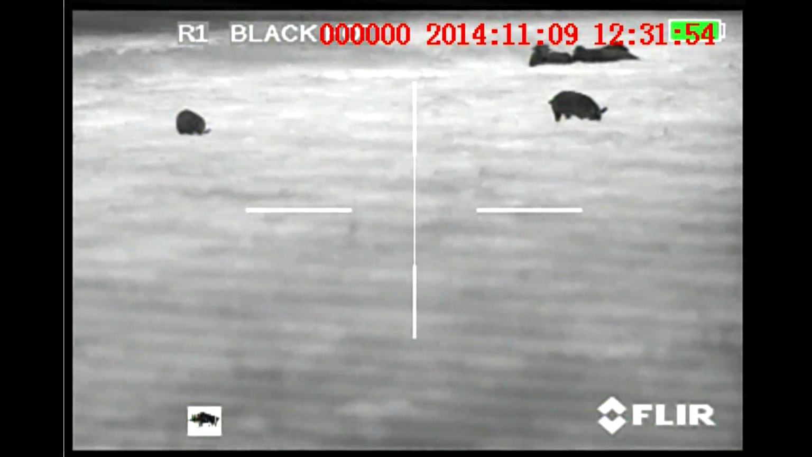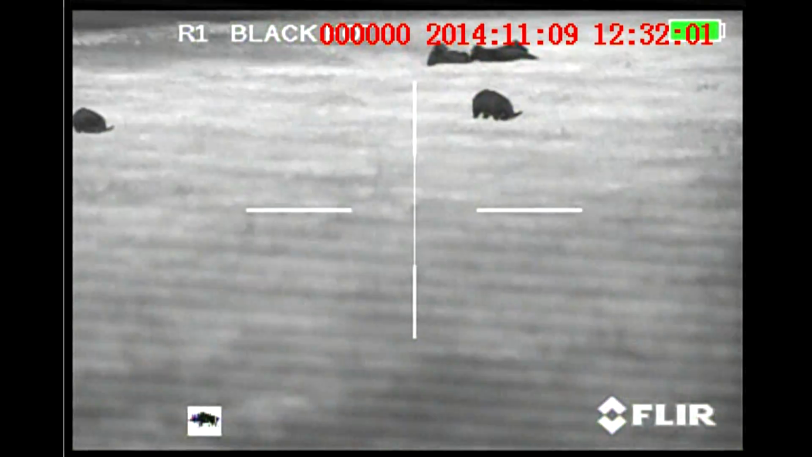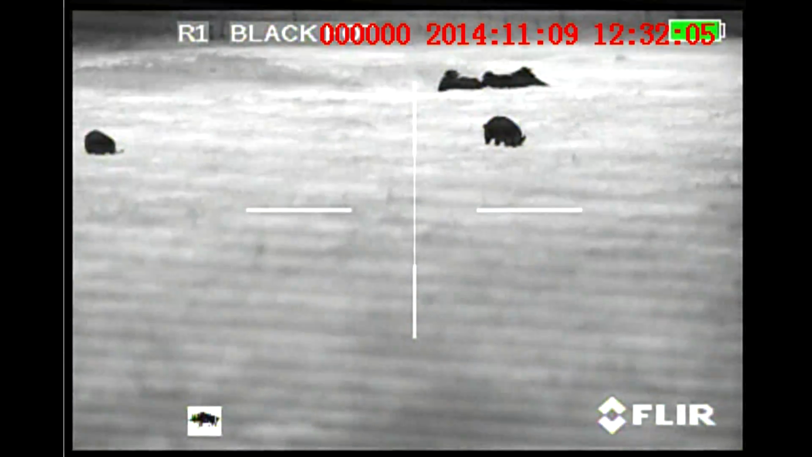For some reason the MDVR did not record sound on this one, and there were some pretty good thumps when the 120 SSTs were hitting the pigs. It sounded really good. I'm disappointed that it did not record.